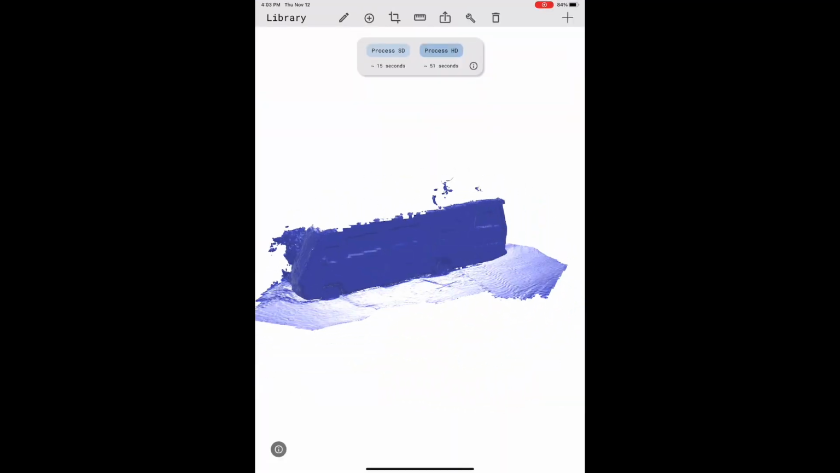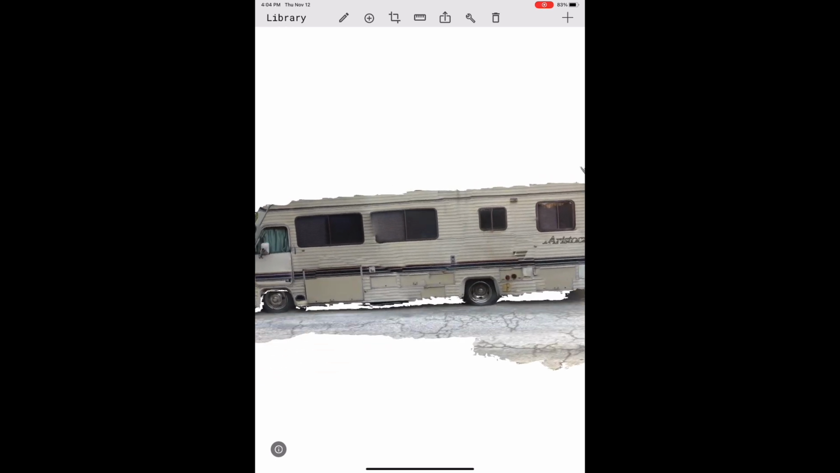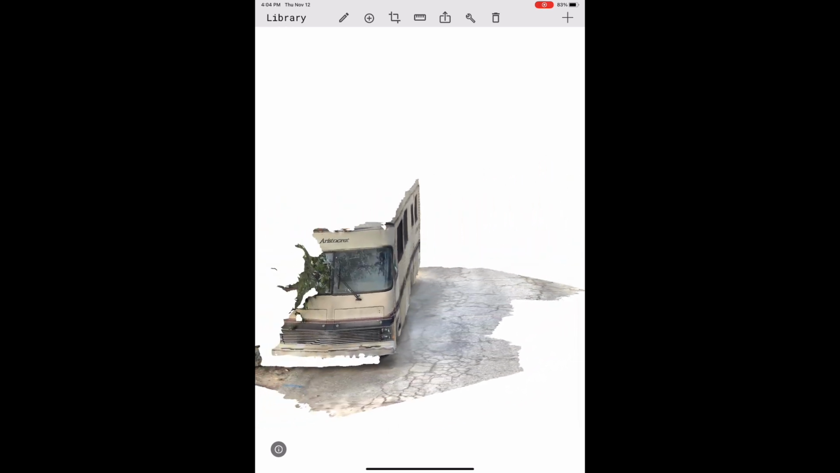Now once we stop recording, we immediately get a mesh preview, and I hit Process SD. This is going to process it in standard resolution mode, which is probably good enough for this bus, which doesn't have a lot of geometric fine detail.